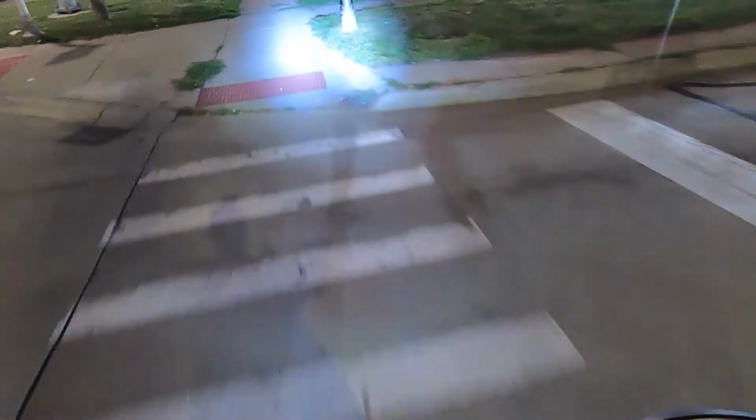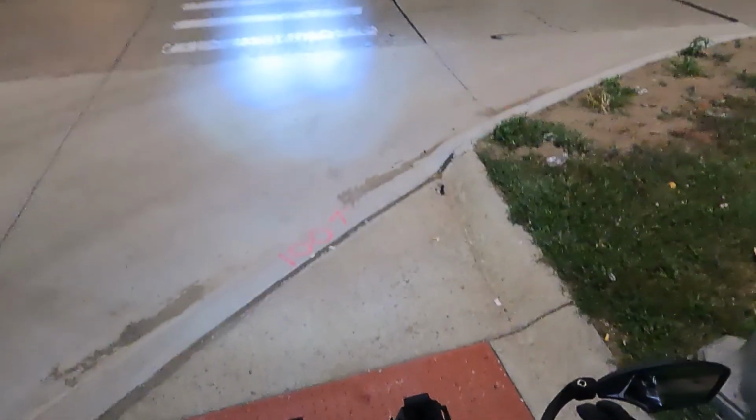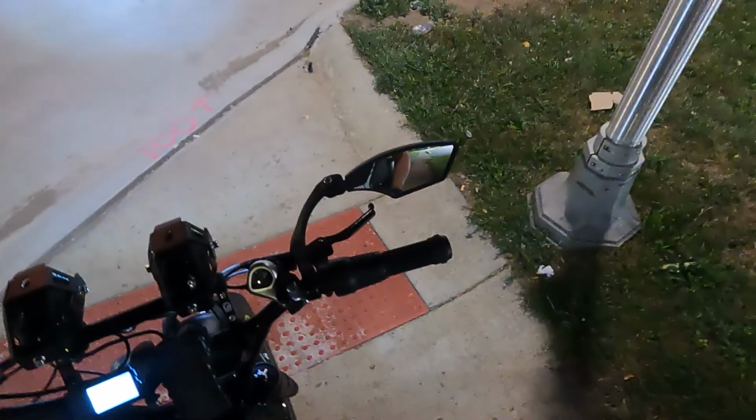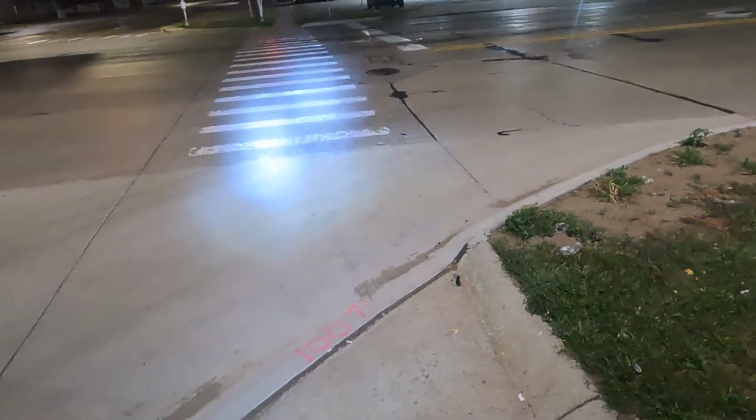Green light. So I'm almost at work, but just to give you a little bit of an idea of what the Aerial Rider looks like at night. Let's see if I can raise this light just a little bit.